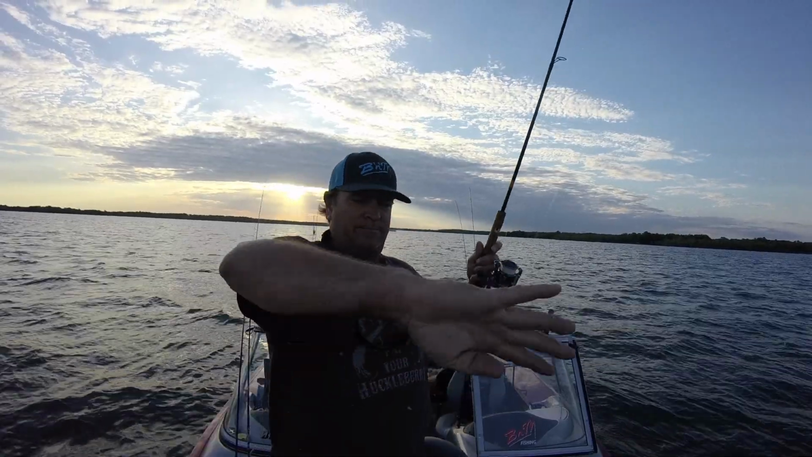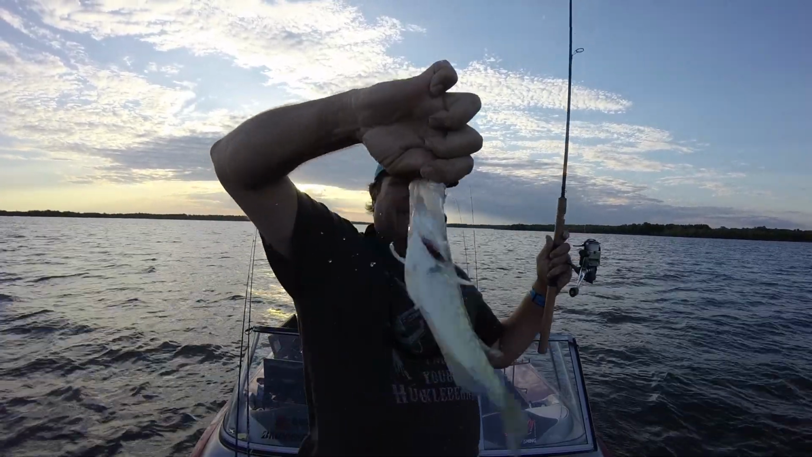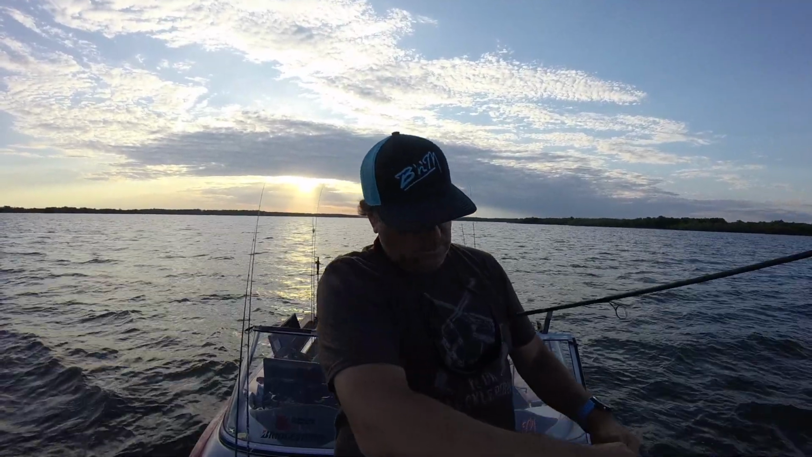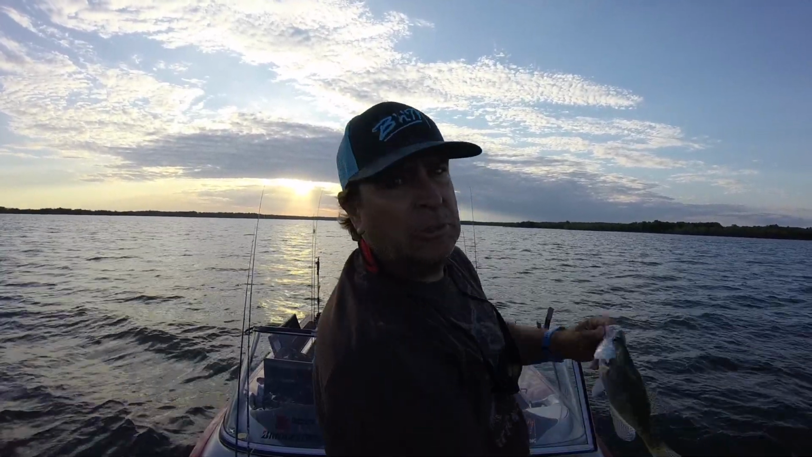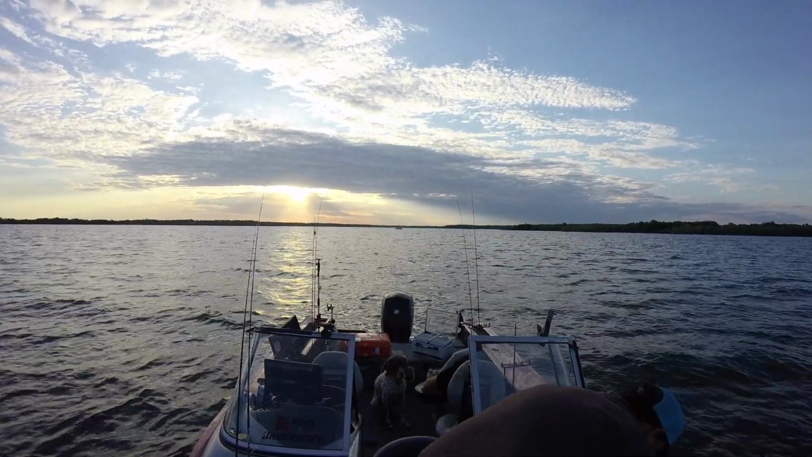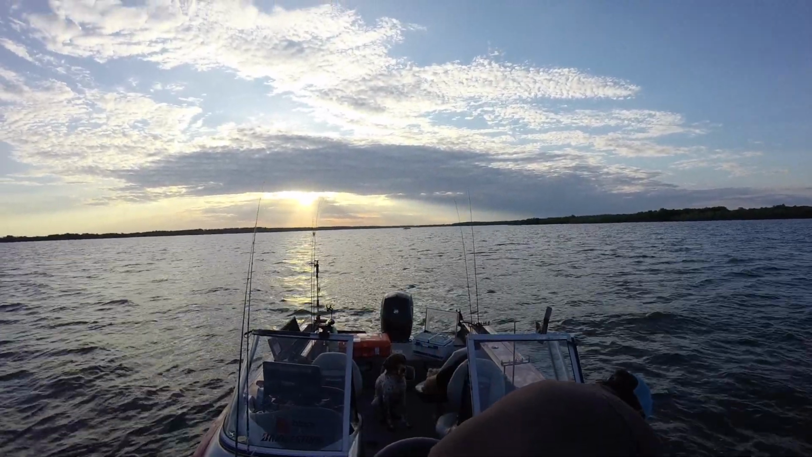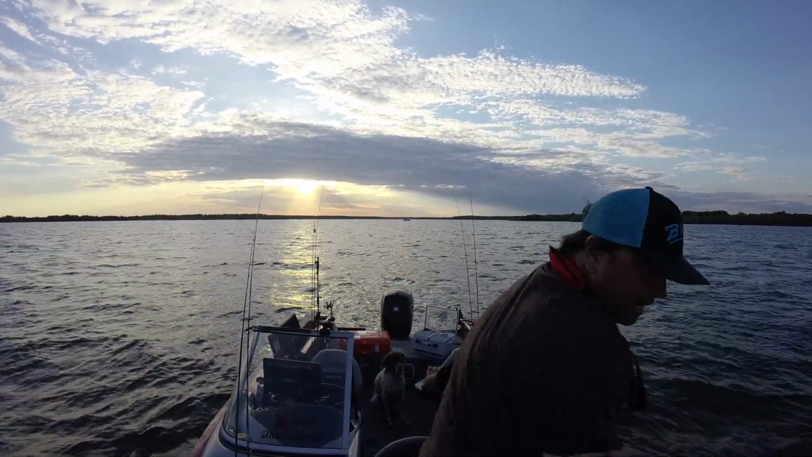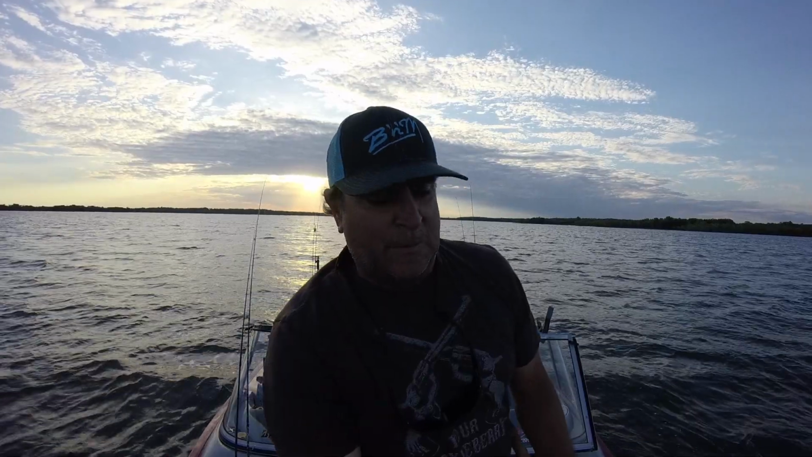Hit it on the way up. Well, if we're gonna clean one crappie, we might as well clean two. I guarantee you we're probably going to clean 3 and 4 too, because they are thick down there.